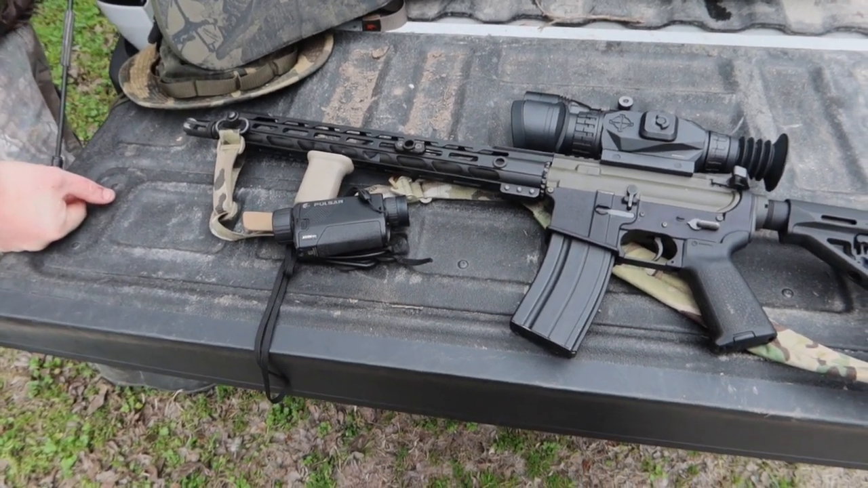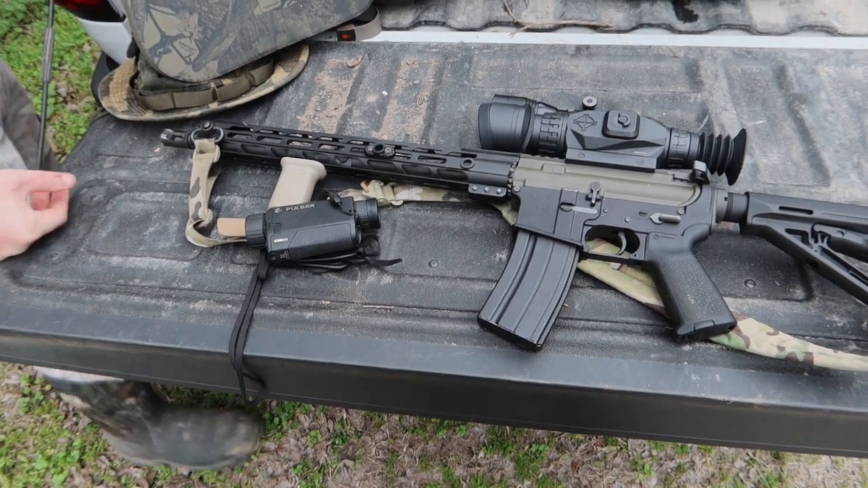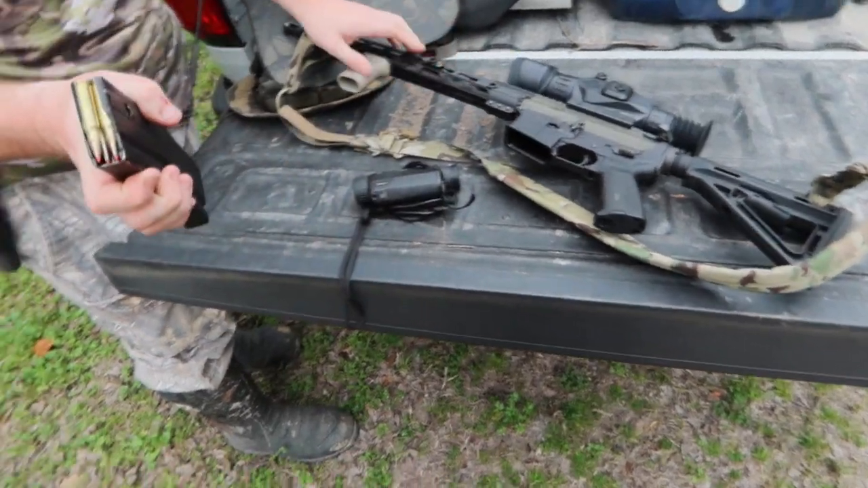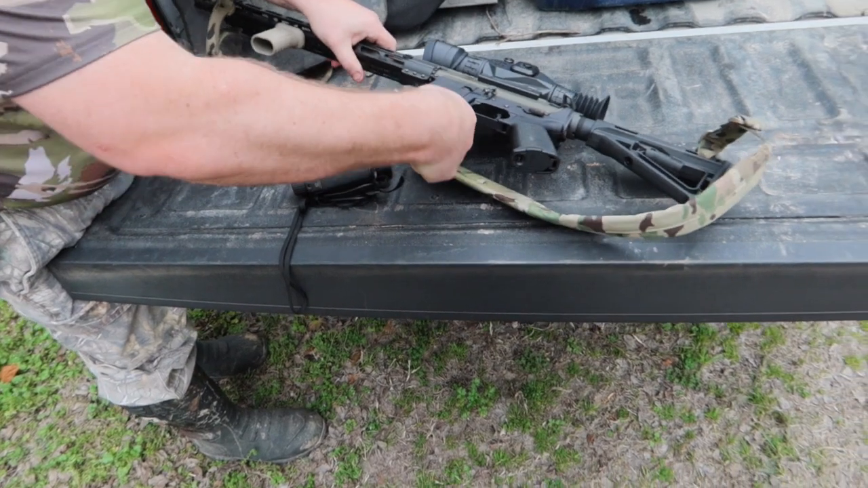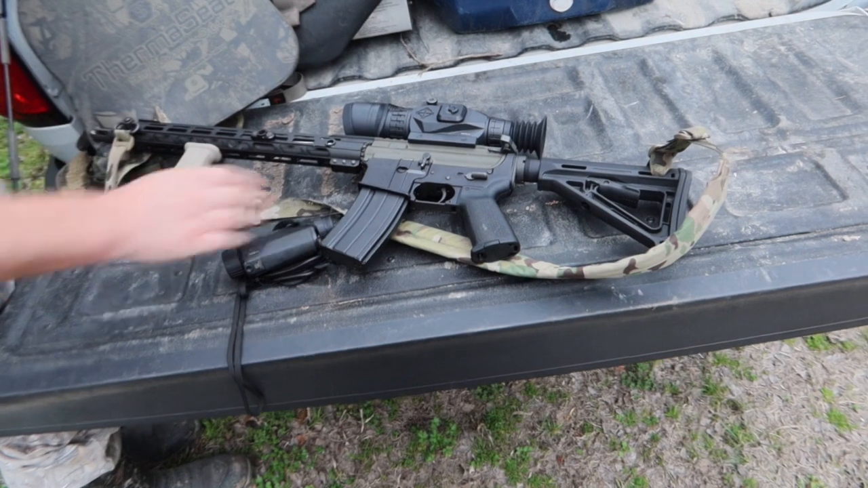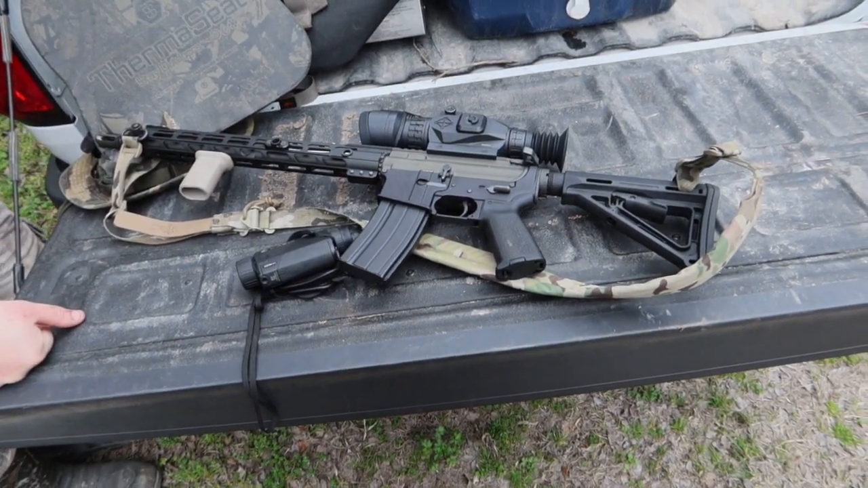I like the 6.8. Got plenty of knockdown power, light recoiling. I run 120 grain Hornady SSTs. They get the job done, no problem. And then I have a Rise Armament single stage 3.5 pound trigger for those quick shots, quick follow-up shots.